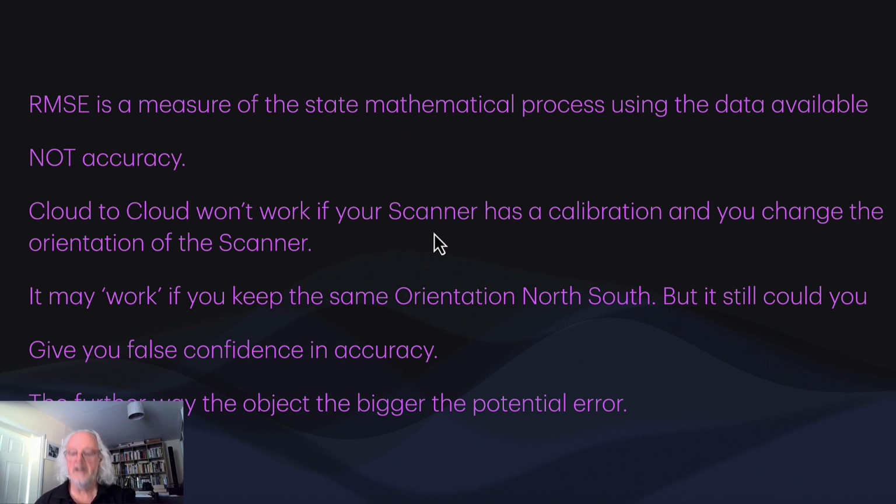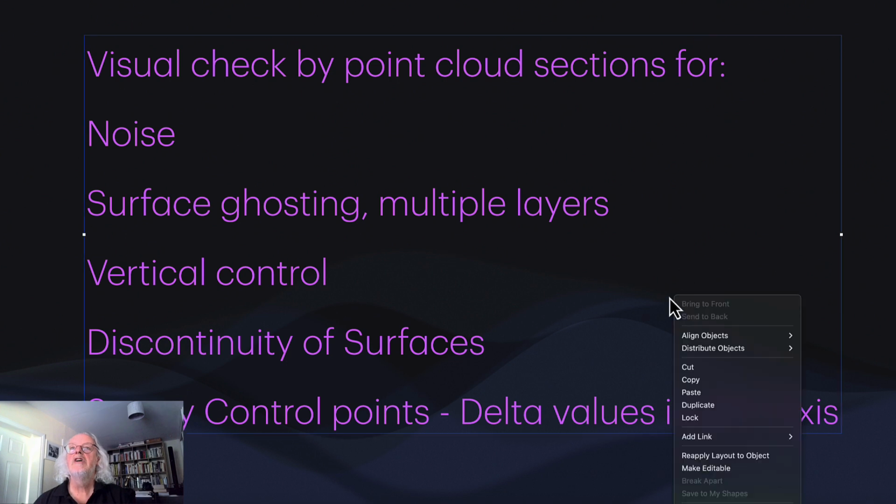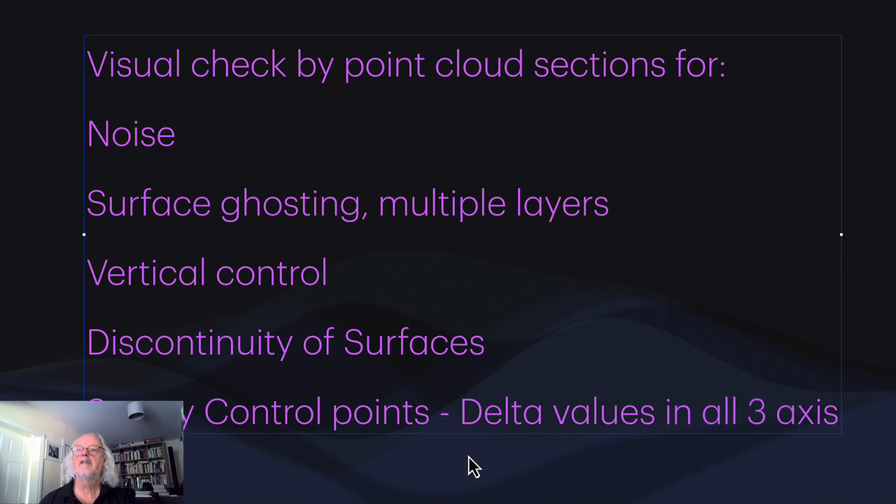Okay, so what can we do about this? Well, there are some things you can do to check that everything's working okay. For example, you can do a visual check on the point cloud, and that's why many of us who do point clouds are always cutting sections through the point cloud so we can see if we have noise, if we have surface ghosting and multiple layers where a floor or a roof or a wall should be. We see 3 or 4 different examples of it.